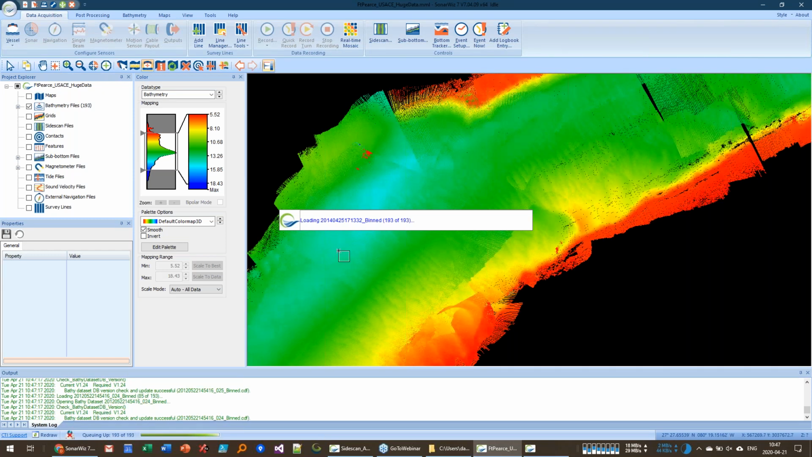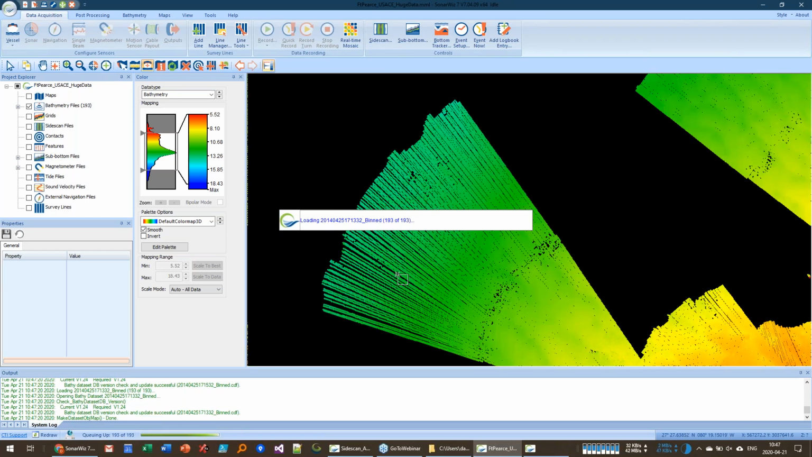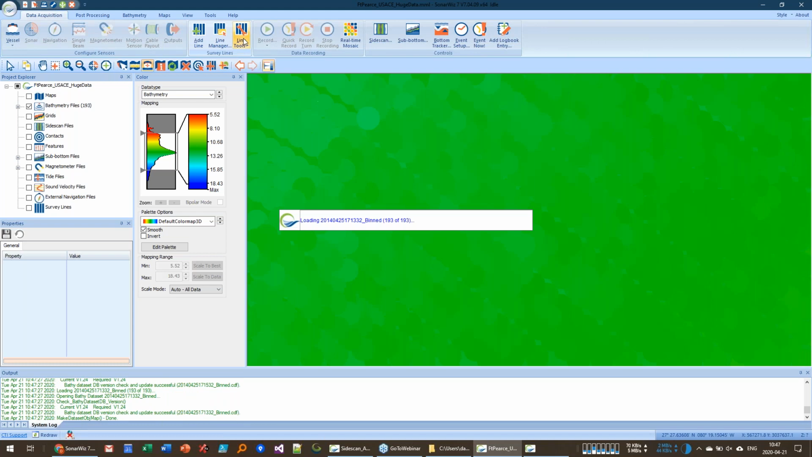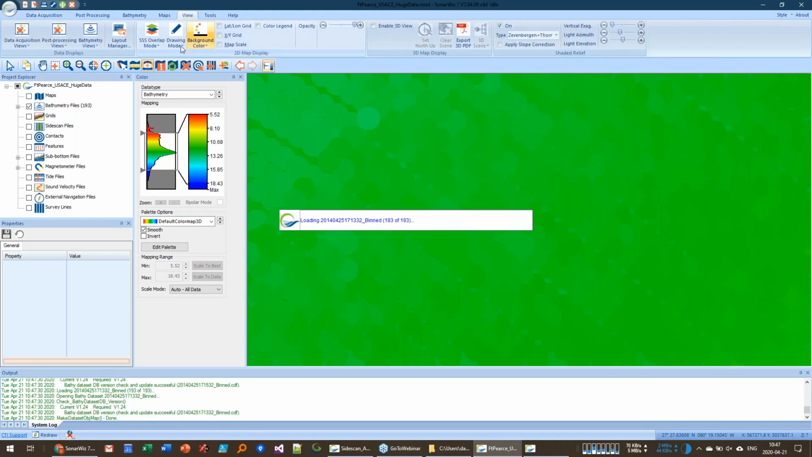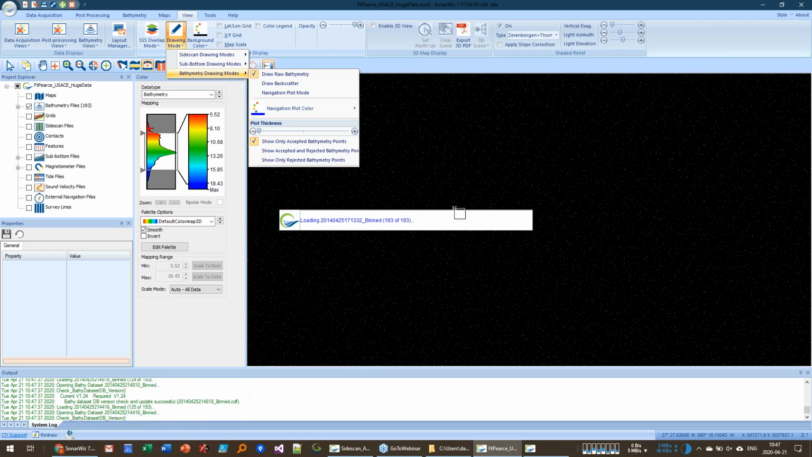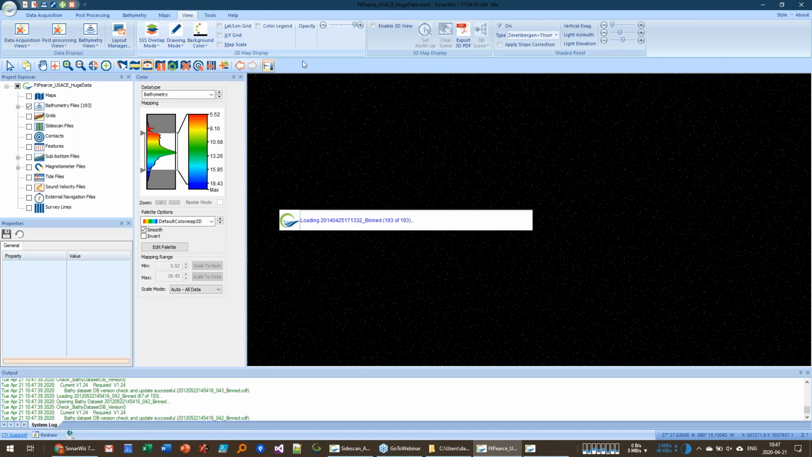You have to zoom in quite a ways before the individual points don't merge together. So I'm zooming, still zooming in. We still can't see the individual points here. Go down here and change the plot thickness, as small as possible. So here are the individual soundings. This is obviously inefficient for memory, and inefficient for the amount of stuff that we're trying to cram onto the screen. So it's slow and it takes a lot of RAM.